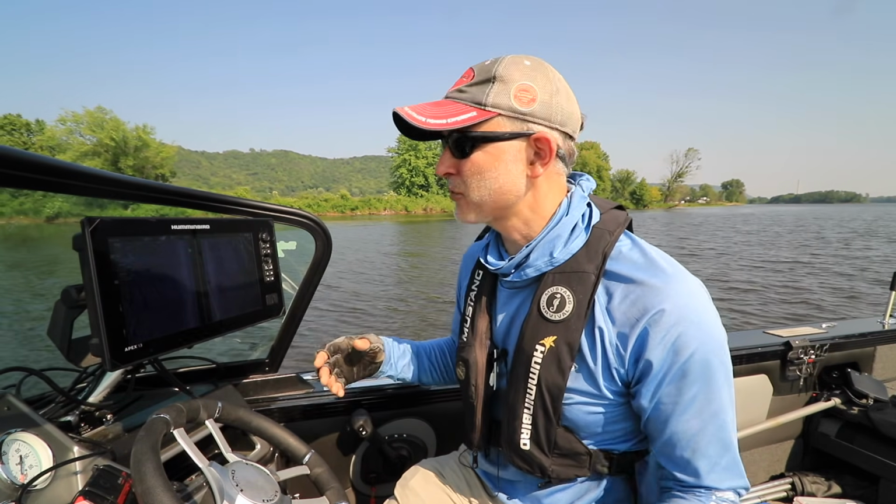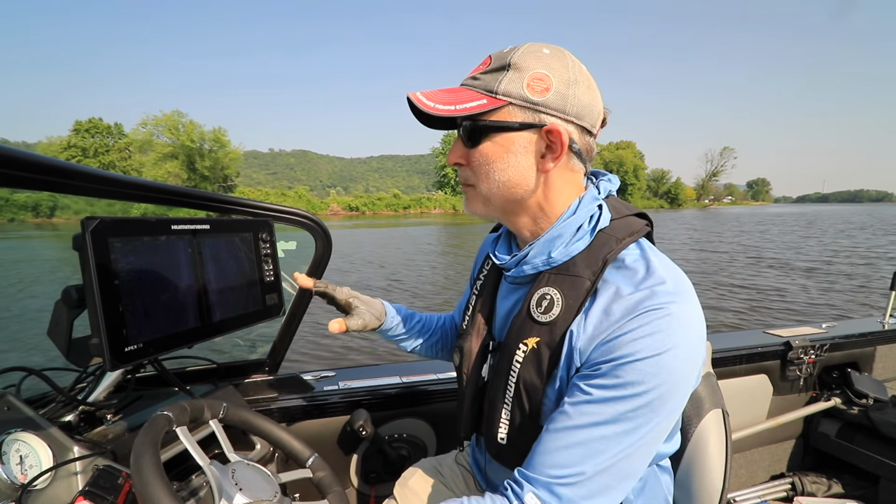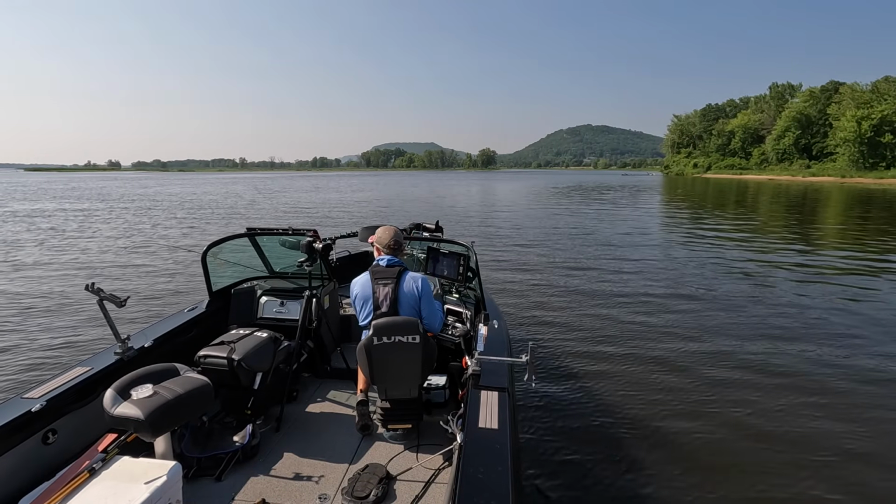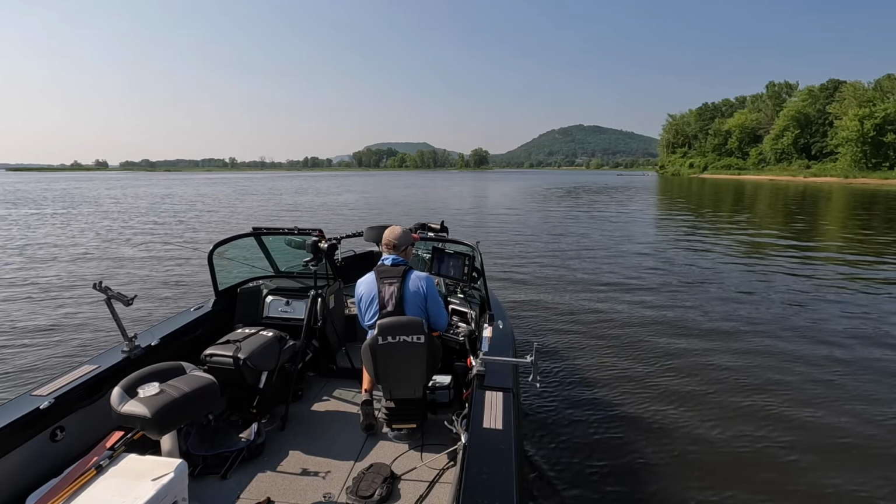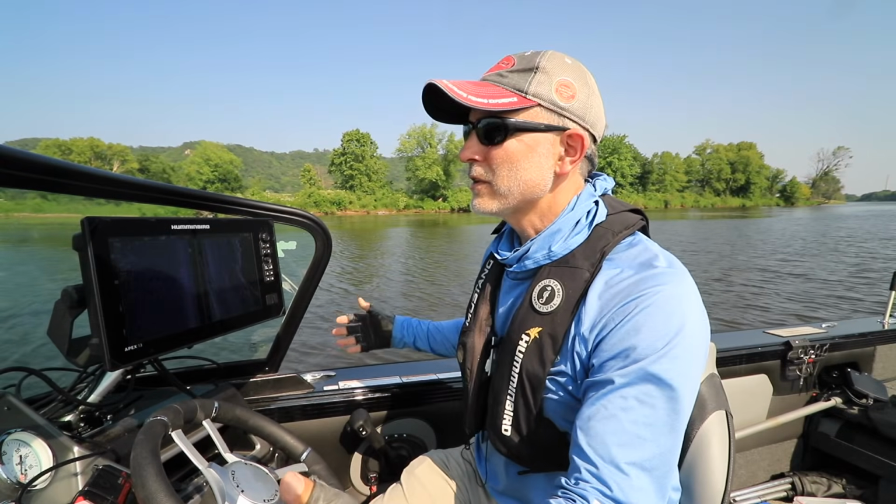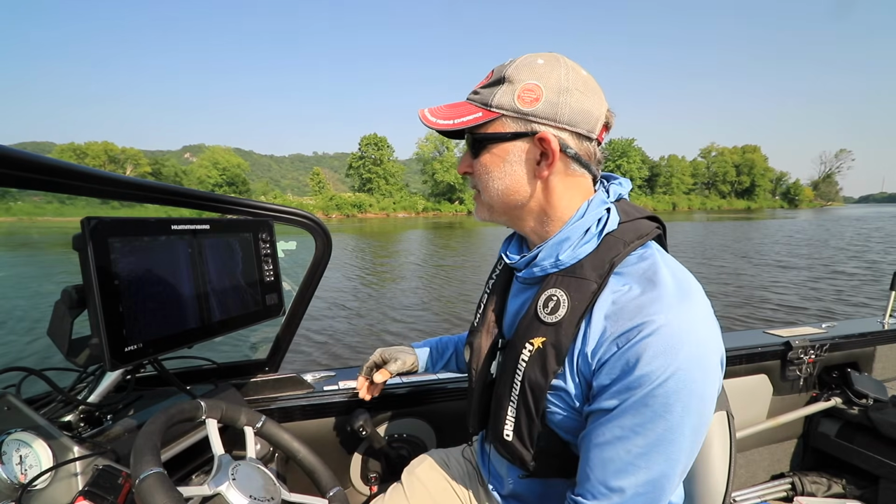So rather than just starting to blindly work my way down the structure, I'm going to use my side imaging view. I'm starting to collect some really nice data right now to help me find those key areas that are most likely to be holding fish before I ever get a rod out. So here in this little side channel, it's about 8 feet deep.